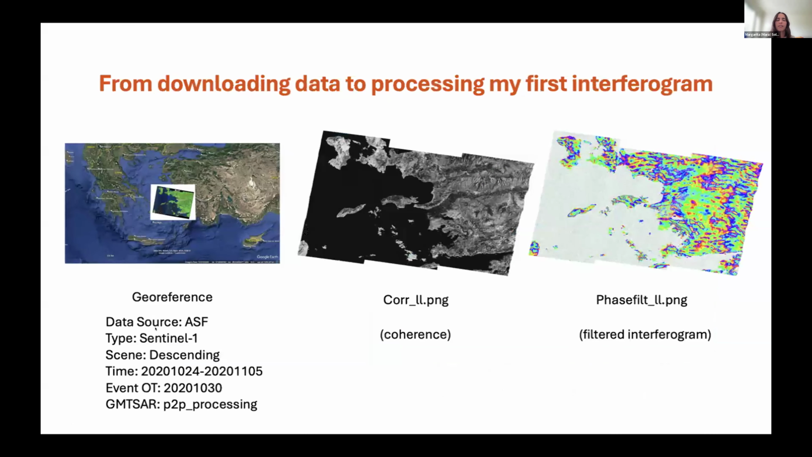I followed the example on the website and the GMT documentation. I used the ASF database to download my scene. There were a couple of options, but I ended up using one where I didn't have to stitch any scenes, just because of time constraints. And I followed the P2P processing script, where I got my coherence and my filtered interferogram results.